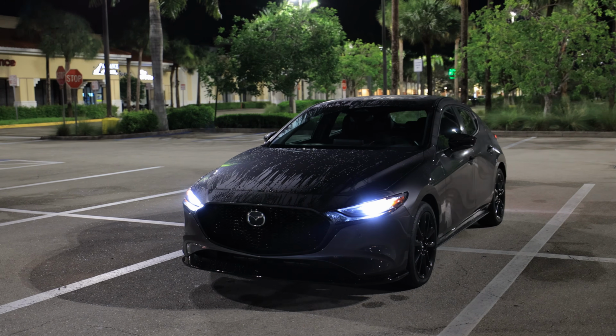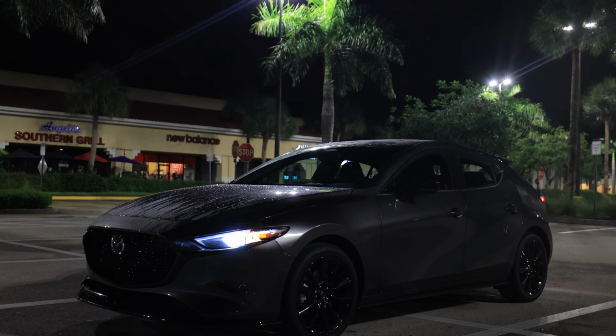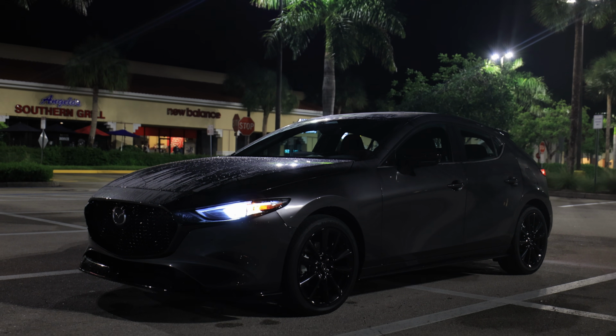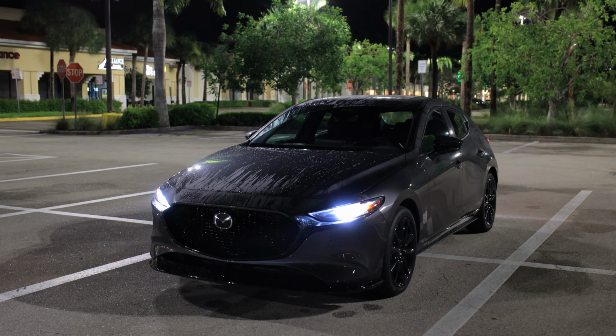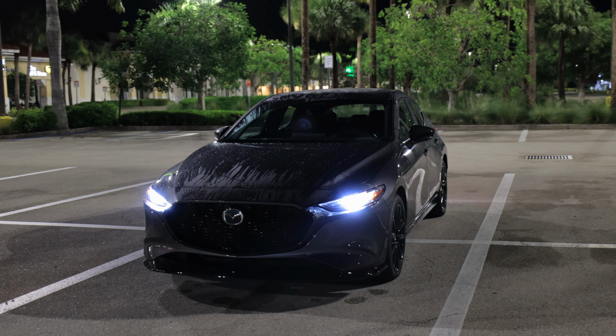The Mazda 3 in its current form has been out since around 2019 with small updates along the way. And we got some small updates for 2024 we'll go over in this video. But I want to do a night review of the Mazda 3 Turbo Hatchback. This is a Premium Plus.